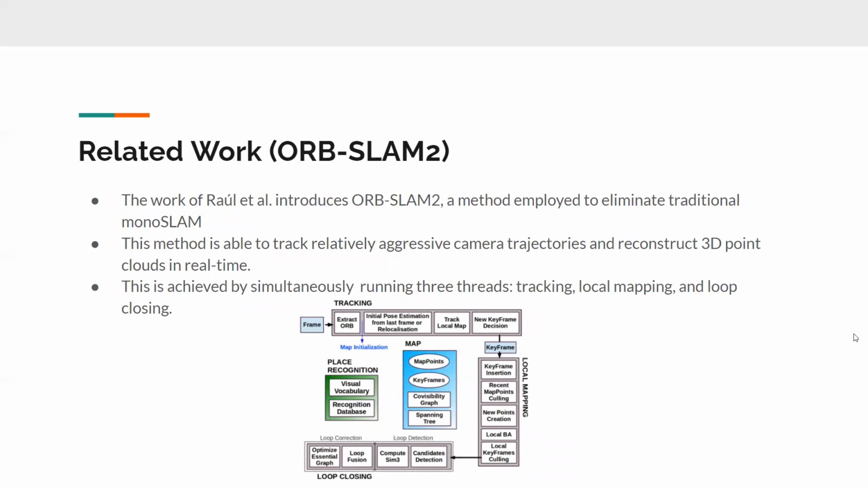Another piece of related work is the quintessential ORB-SLAM 2, which is one of the most famous monocular SLAM implementations and is used quite a bit. This method is able to track pretty aggressive camera trajectories and reconstruct 3D occupancy point clouds in near real time. Their method uses three threads: one for tracking, one for local mapping, and one for loop closure.